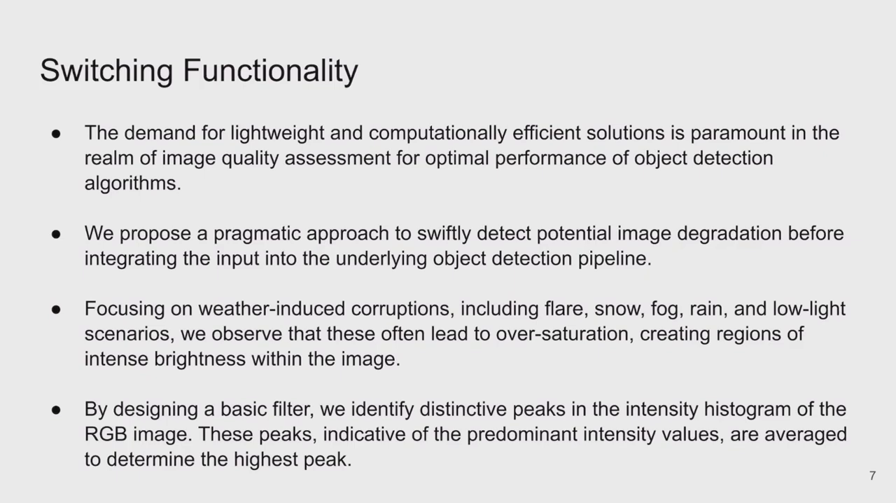Now, we first focus on the switching functionality. So, the demand for lightweight and computationally efficient solution is paramount in the realm of image quality assessment for optimal performance of object detection algorithms. We propose a pragmatic approach to swiftly detect potential image degradation before integrating the input into the underlying object detection